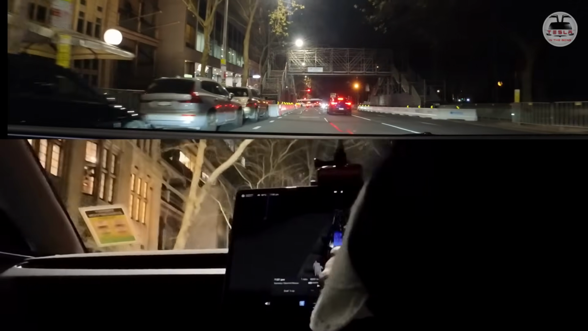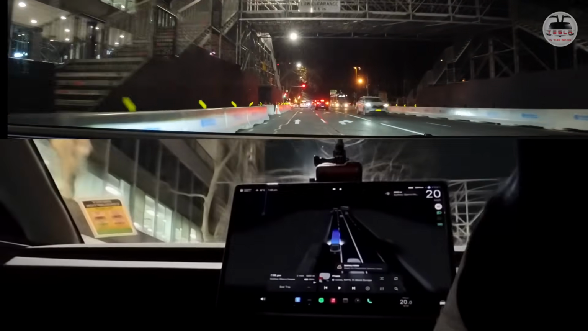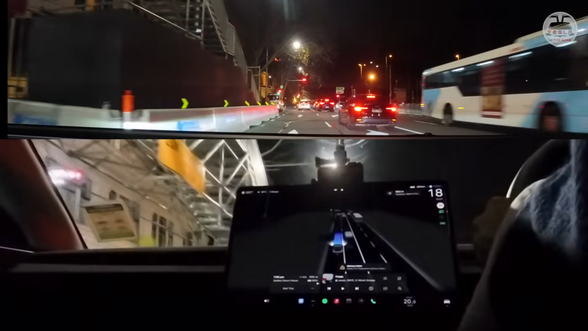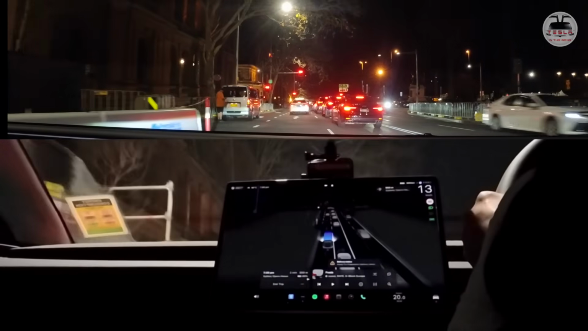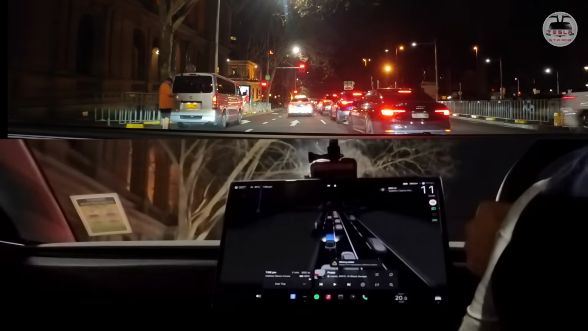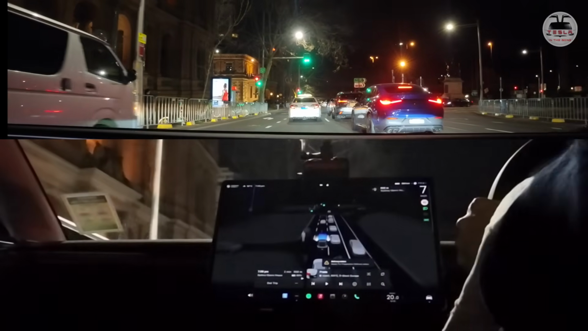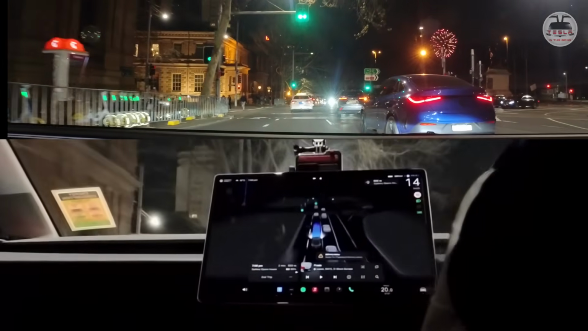It saw those people. It sort of slightly veered off because it was thinking that maybe the people are going to come onto the road. The yield distance between the cars turning to the right is pretty good too. And it is doing a human kind of an approach to this intersection. This car is parked there. I'm being ready to take over.